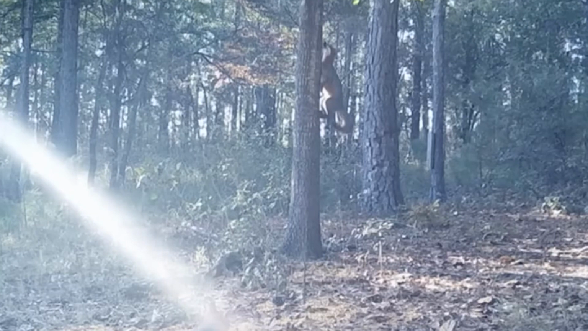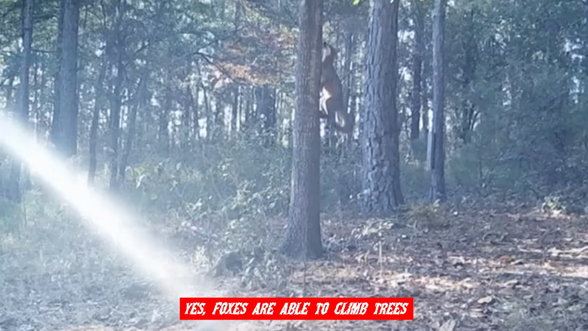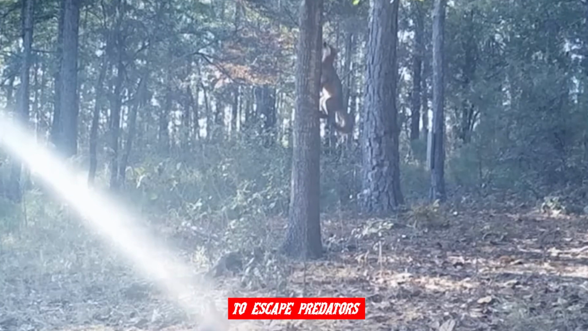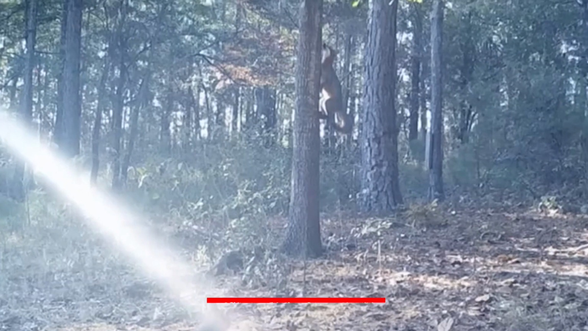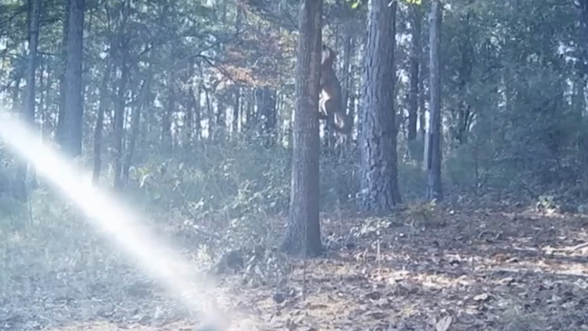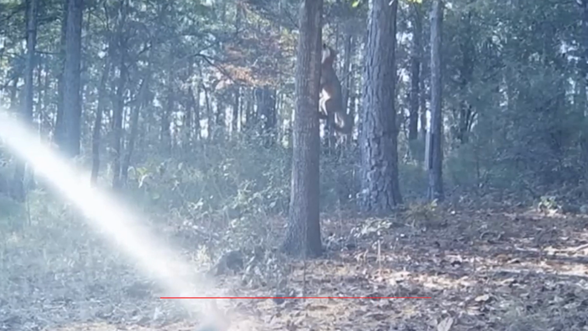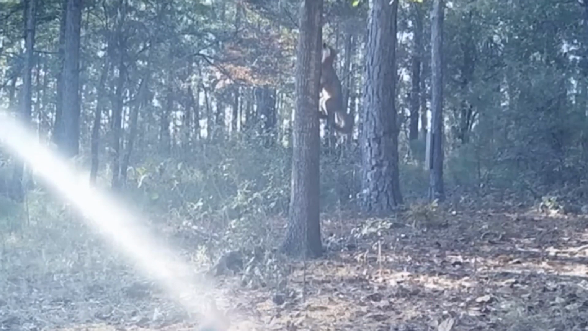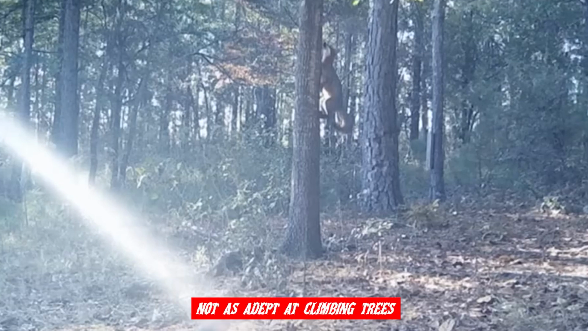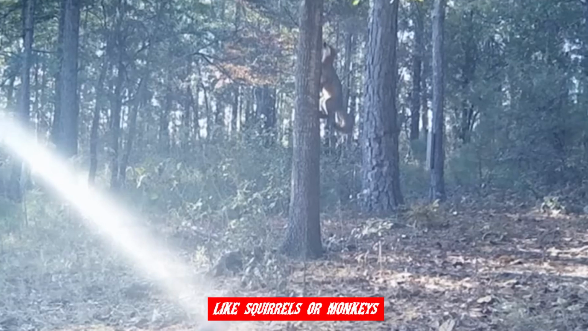And here's what they had to say. Yes, foxes are able to climb trees. While they are primarily ground-dwelling animals, they have been observed climbing trees to escape predators or to reach prey, such as birds or squirrels. Foxes have sharp claws that allow them to grip onto the bark of trees, and their lightweight and nimble bodies make them well suited for climbing. However, they are not as adept at climbing trees as some other animals like squirrels or monkeys.